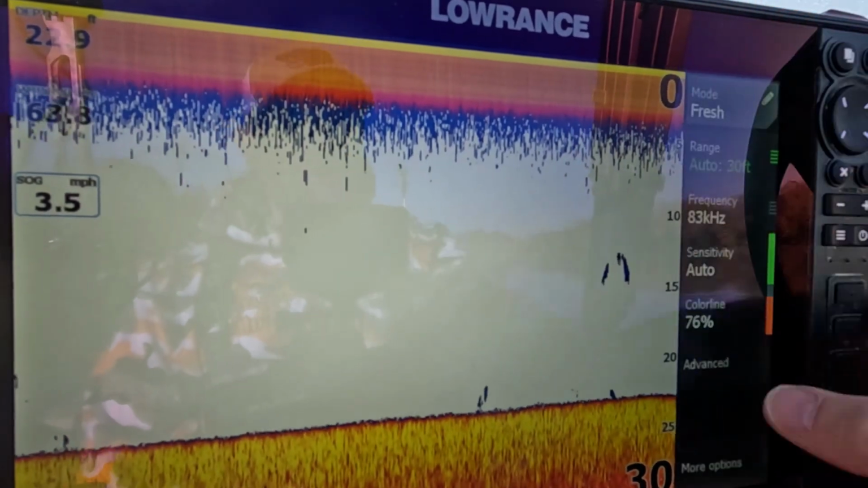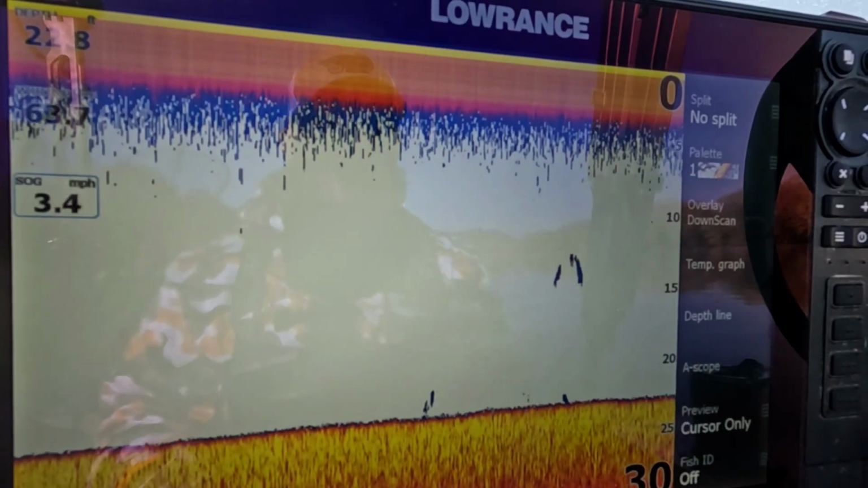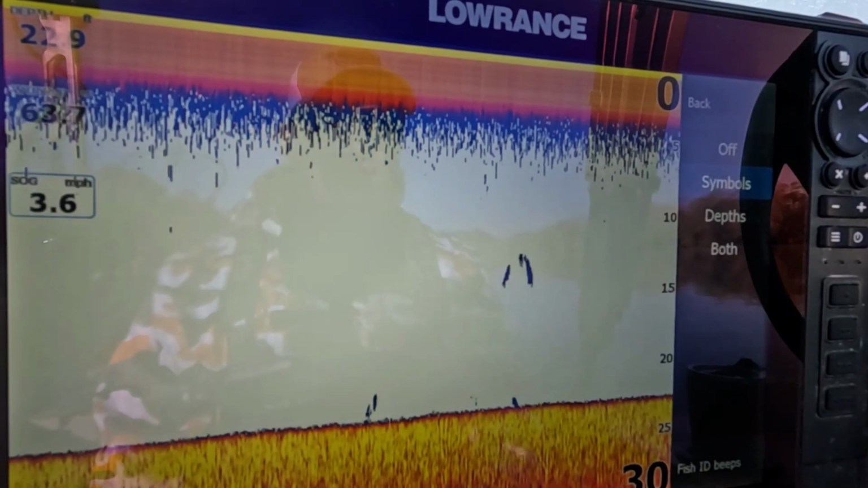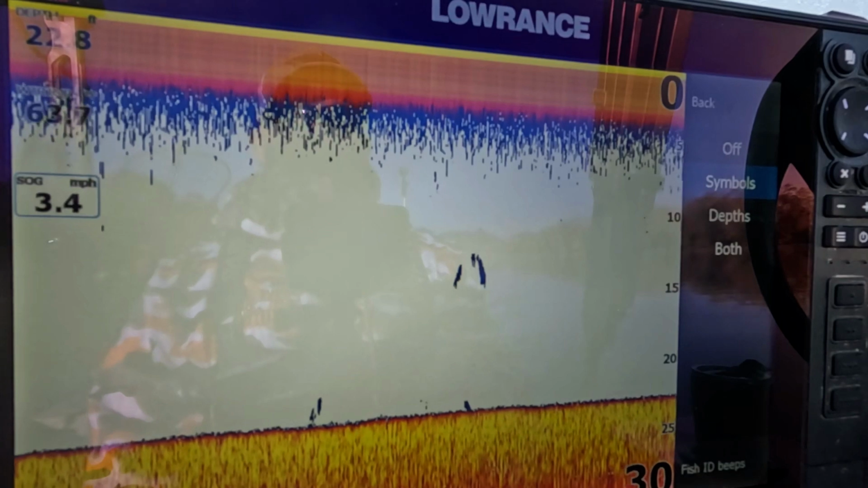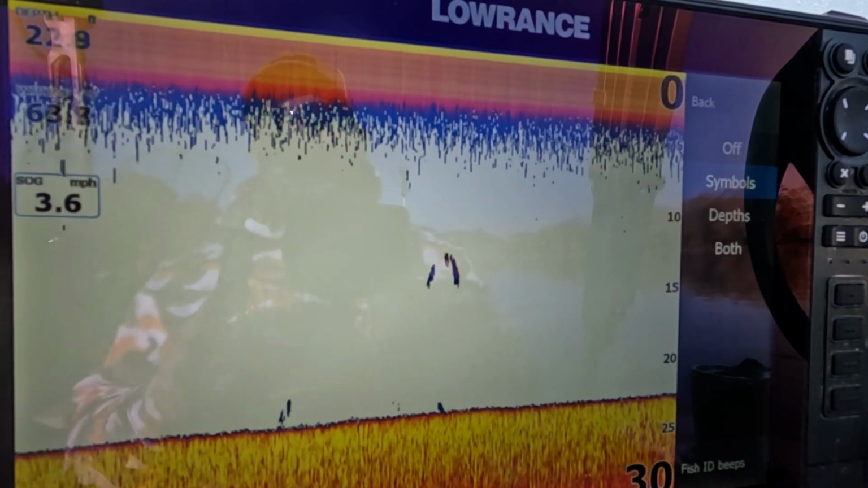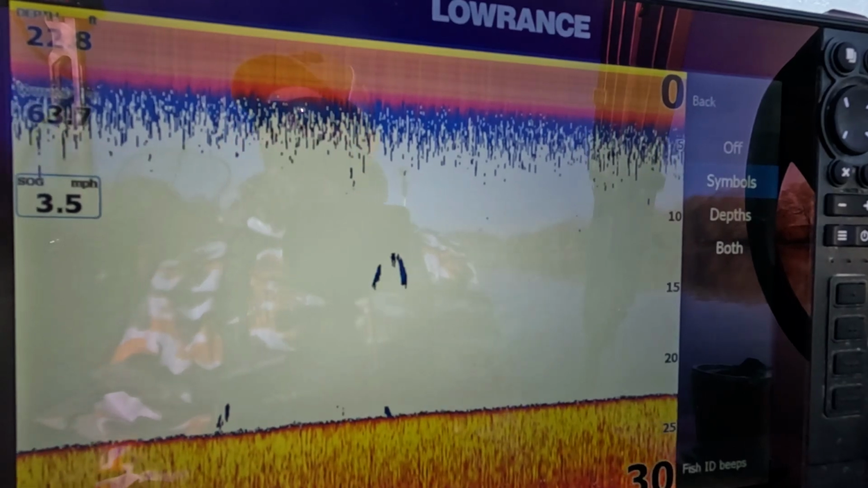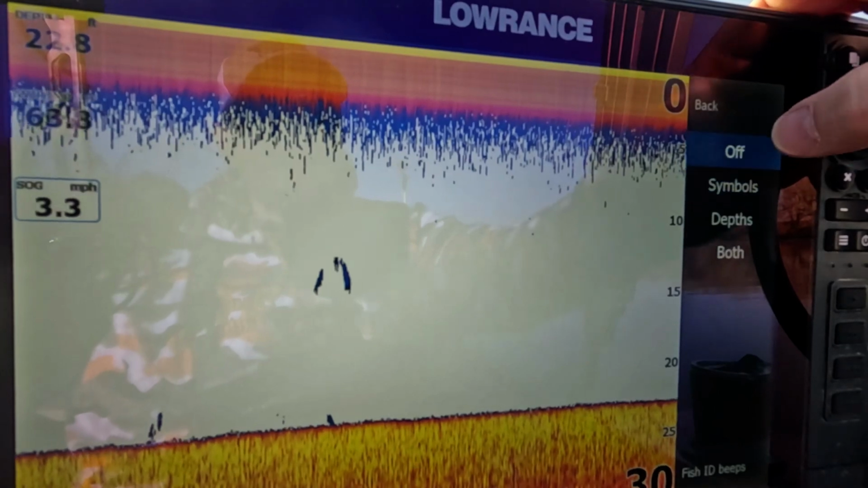One option that if you guys have this on your sonar that I kind of want you to turn off is fish ID. So if you got like a fish symbol on your sonar, take it off, because it kind of skews what the fish actually is, or what it takes away from what you can actually see. So I always have that off.